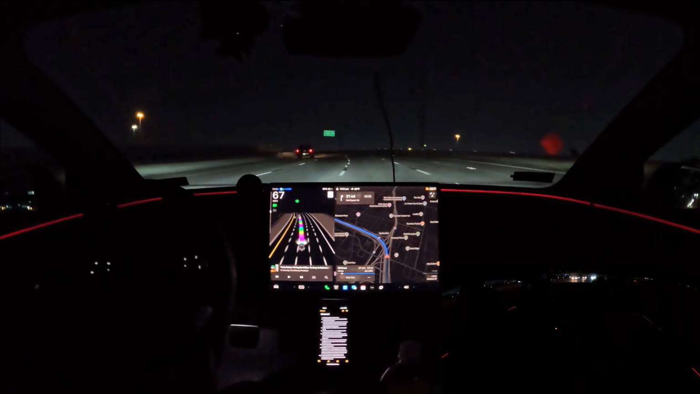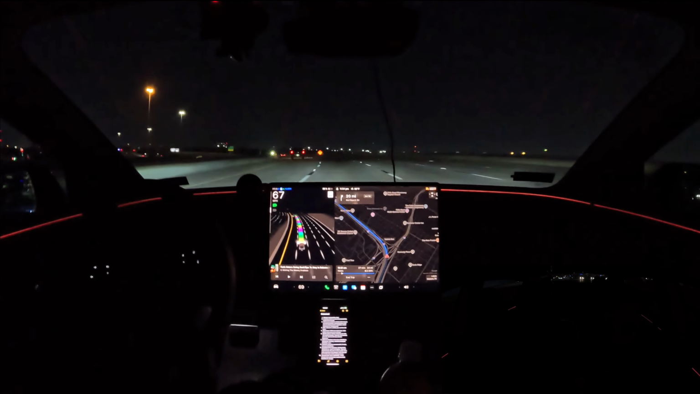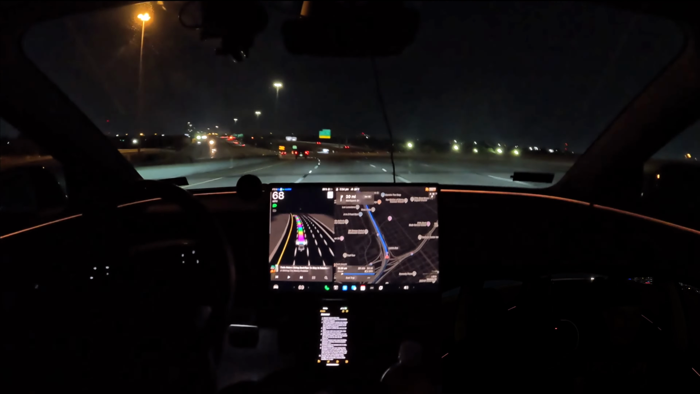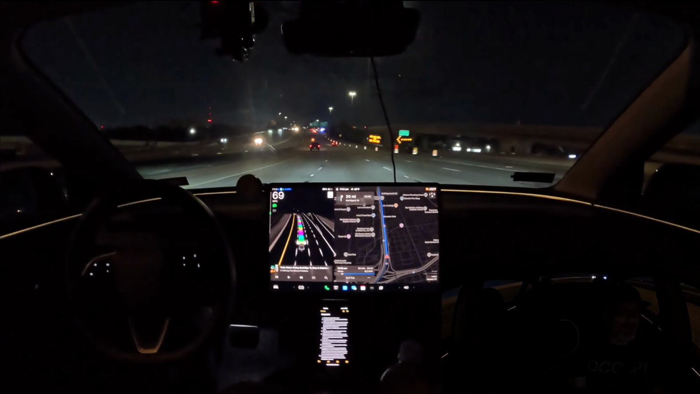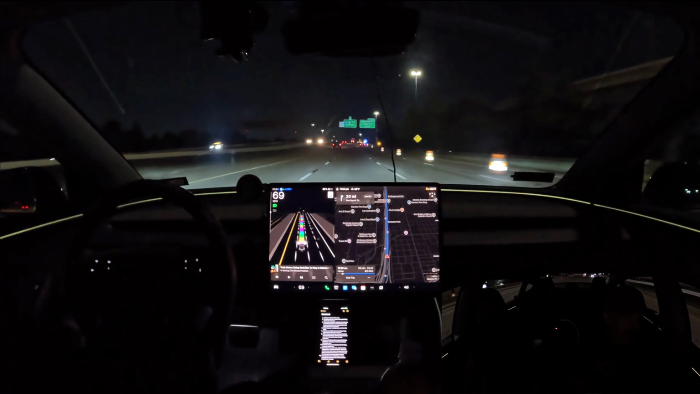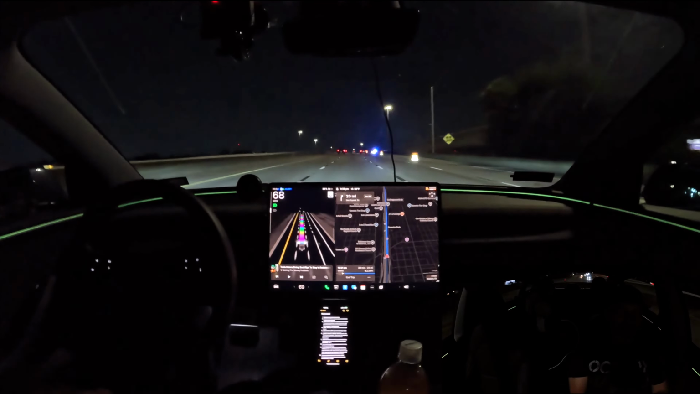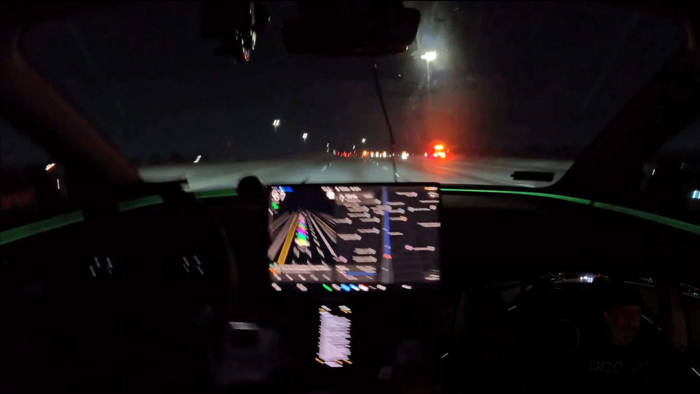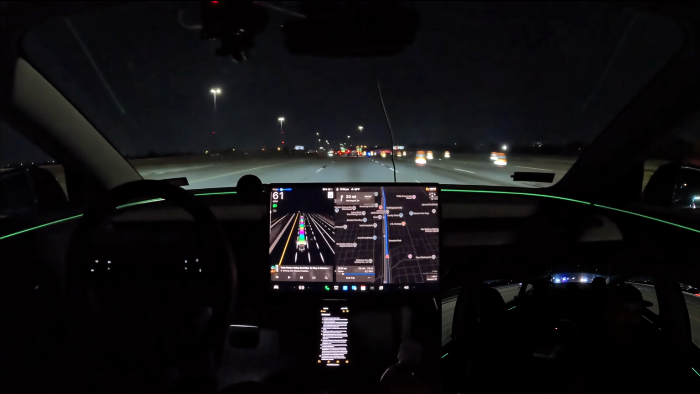I did have a couple of non-critical interventions, all in a parking lot, but as everybody knows, on version 13.2.9 we do not have parking functionality, nor is it completely dialed in with parking lots. And I'll have those videos up for those individual Uber rides.